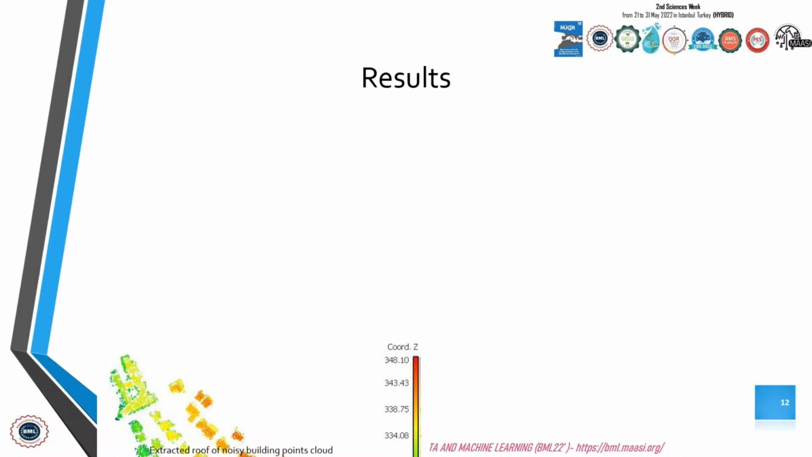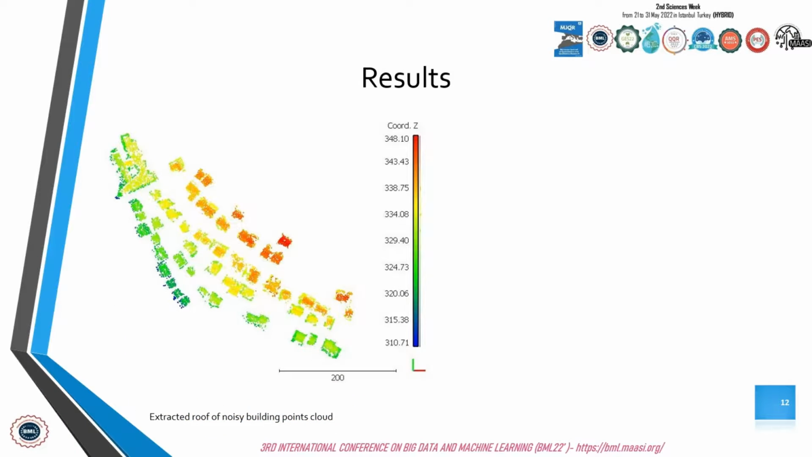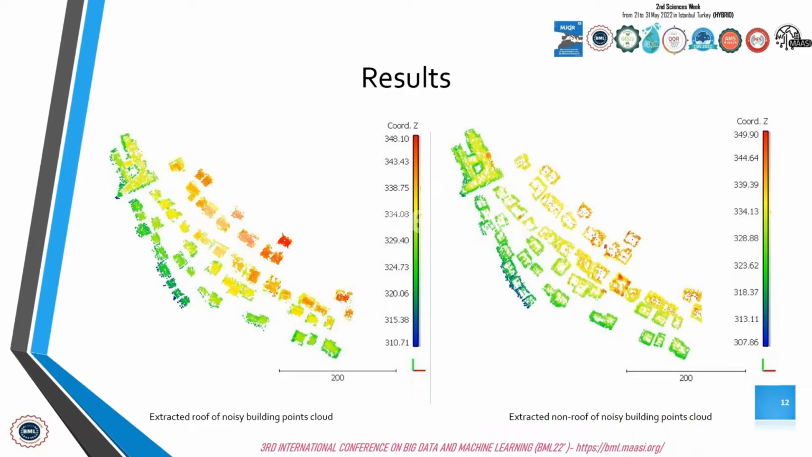This is the result obtained after applying the model on our input data. On the left, this represents the extracted roof of the noisy building point cloud. And on the right, we have the extracted non-roof of the noisy building point cloud.